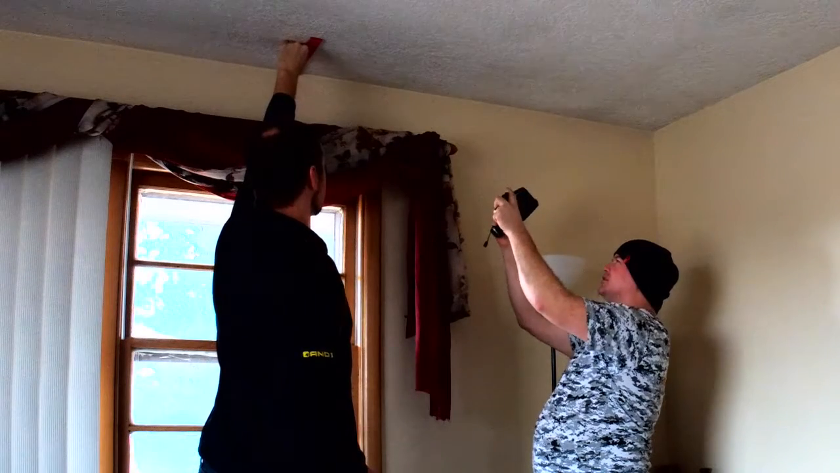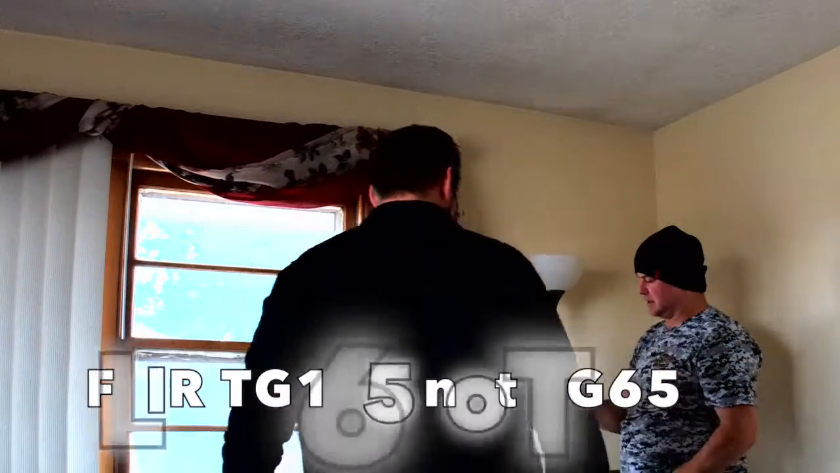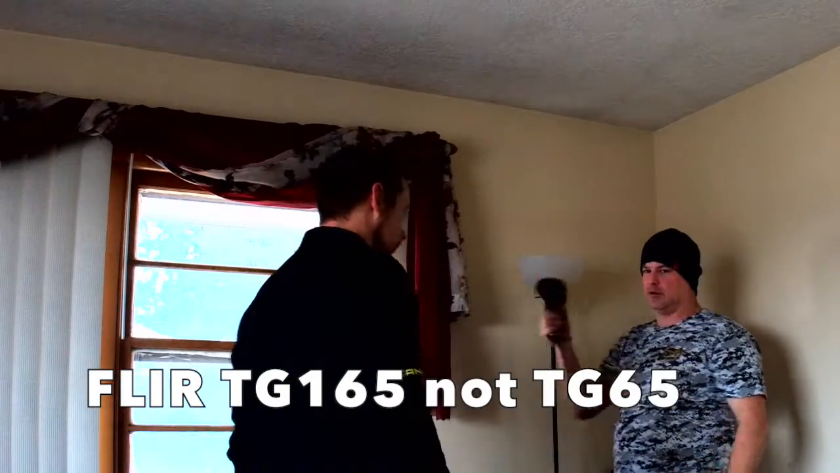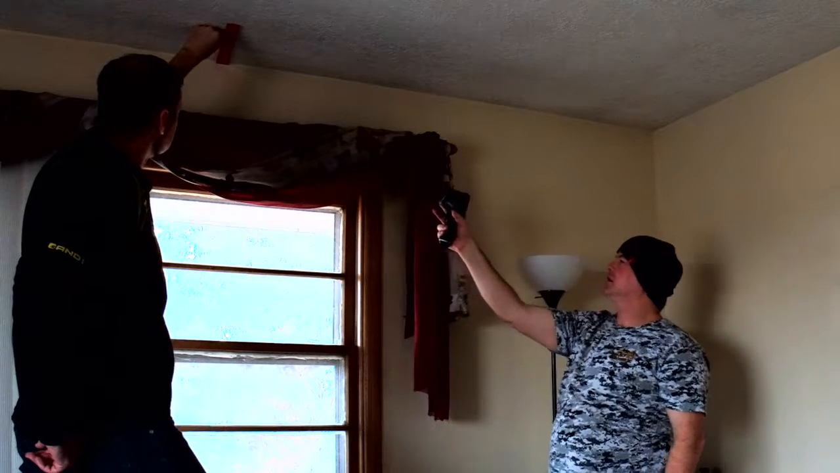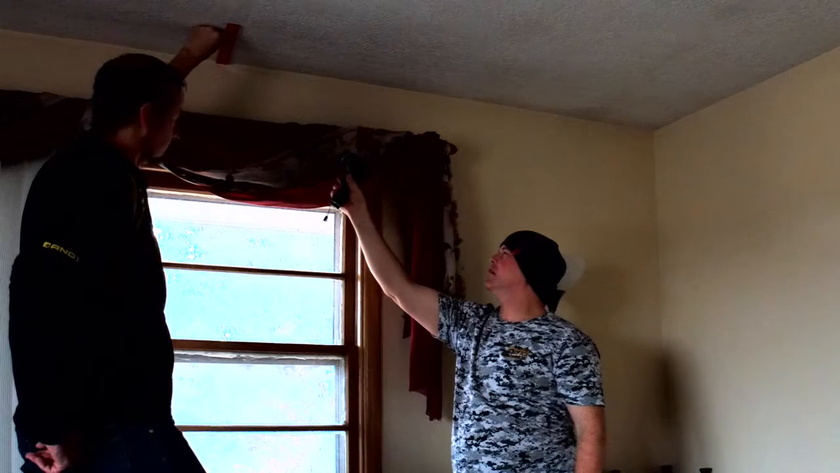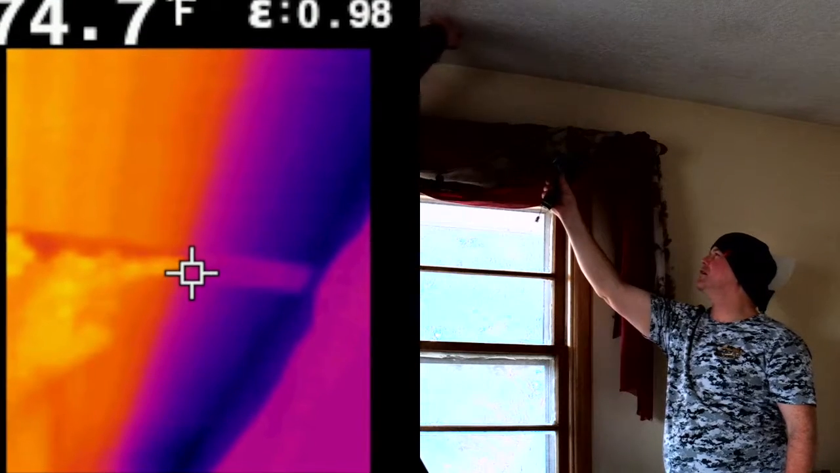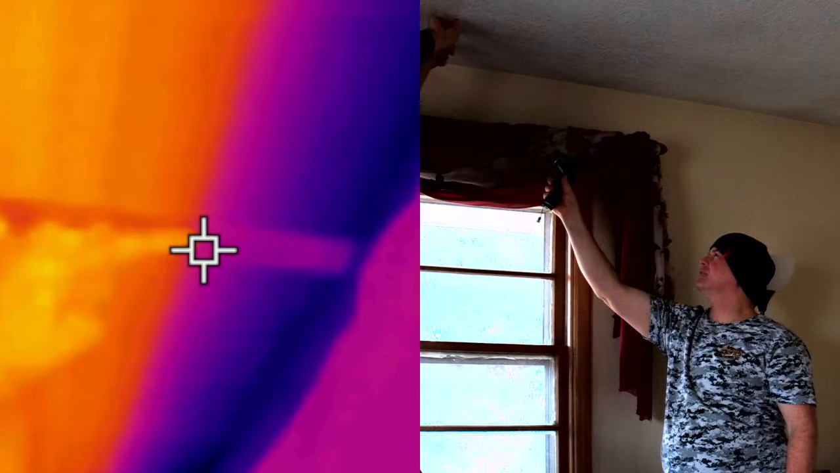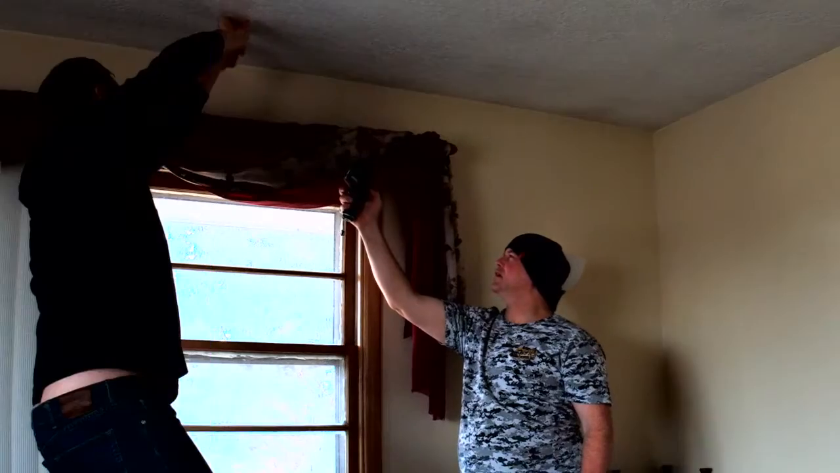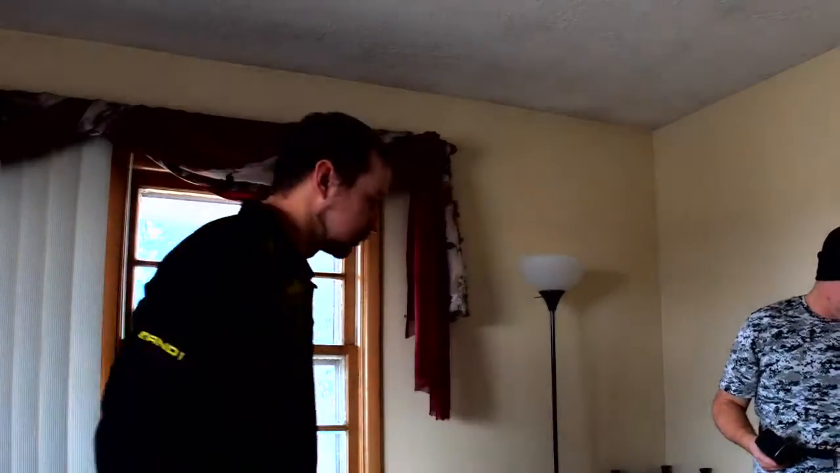I'll take a picture and save that, and then we'll break out our TG165 and we'll do the same process. Yeah, we can almost tell the 6 inches. It's a little bit further off. Go ahead and slide your finger in on the scale. Keep going in right there. And that again was right at about the 6 inches, wasn't it? And that was the lower resolution? Yeah, that was the lowest resolution camera that we have.